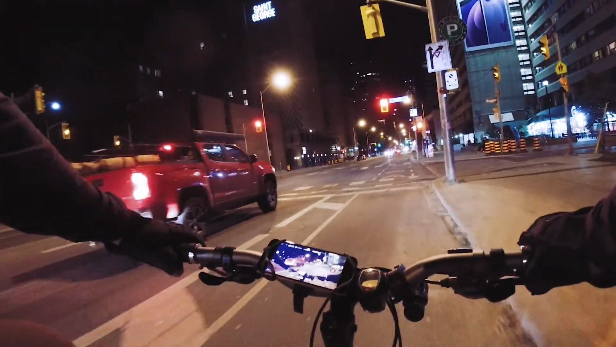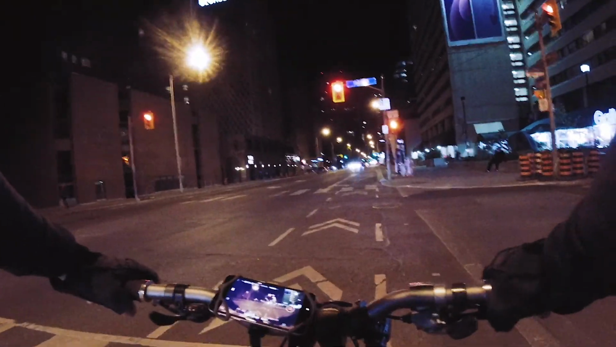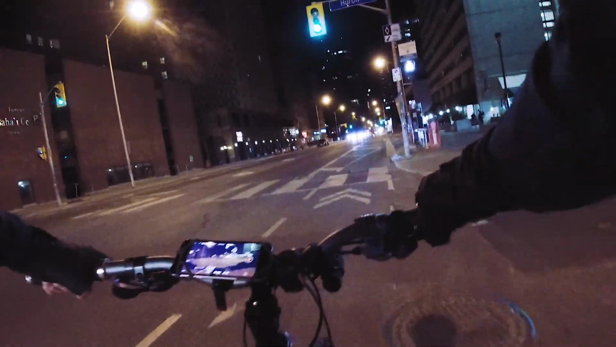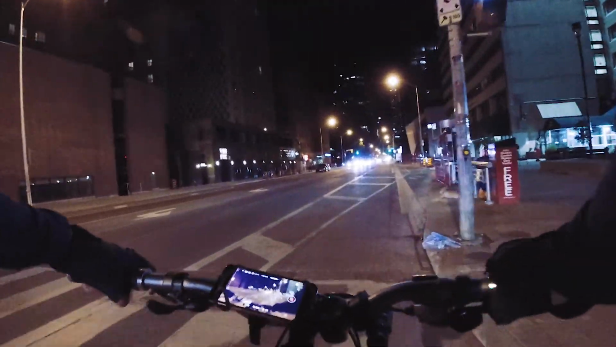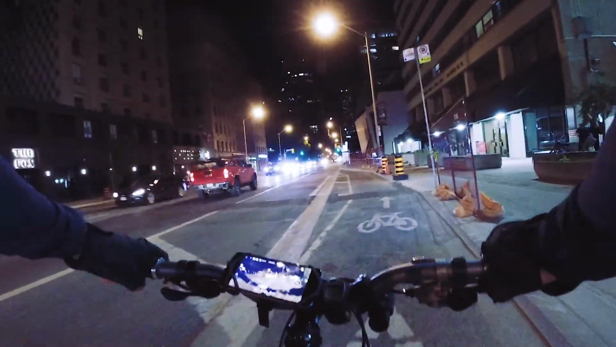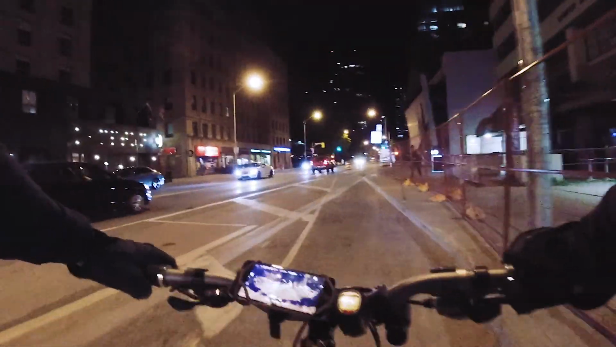Here we call it not Flushing, but Markham. Markham. Oh, I'm in the wrong gear. The other day, yesterday, I was giving bicycling tips saying make sure you're in the right gear when you stop, so you accelerate faster when you start, but I keep forgetting to do it. Oh my God, I guess when you get older.